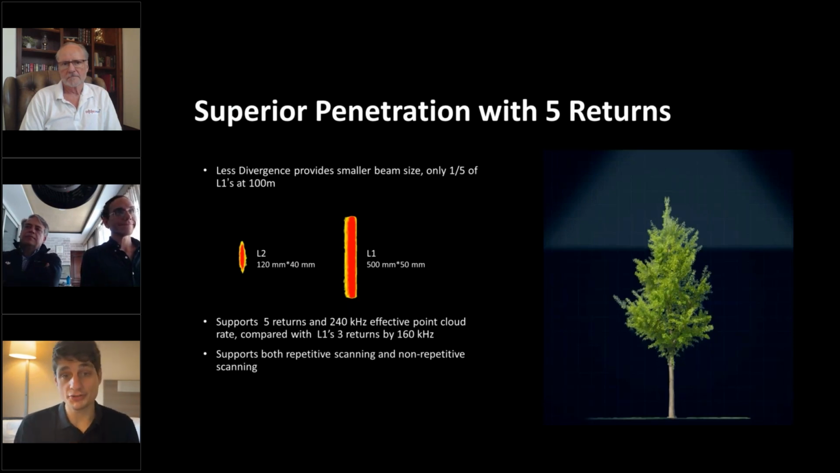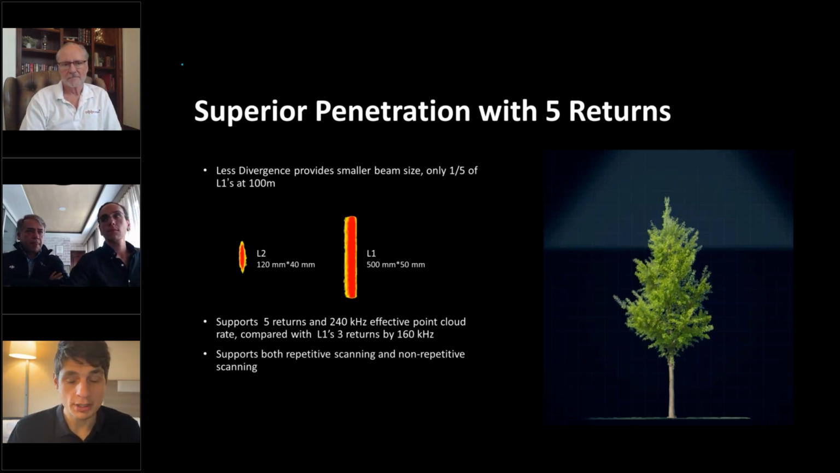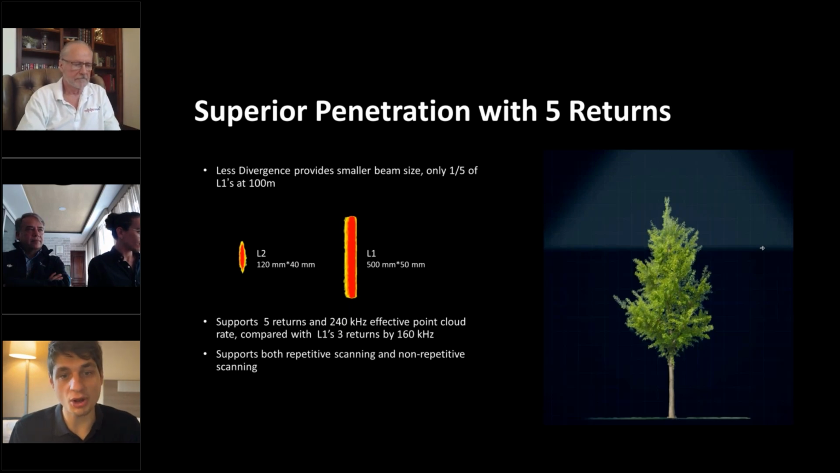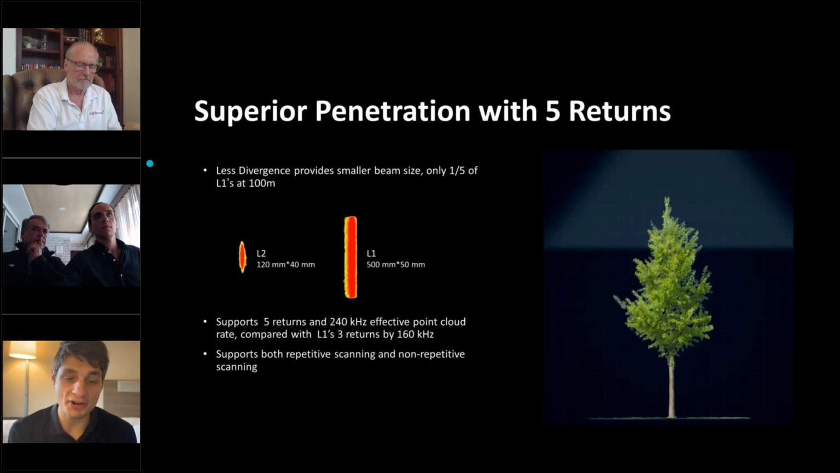So 5 returns versus 3, and having a smaller beam divergence, is definitely going to help in getting points on the ground. When we get into the data analysis side where Diego gets to, you're going to notice, even compared to the L1, the sheer amount of points we're hitting the ground through this very dense canopy in Guatemala. It has given us really dense digital terrain models where we can find even the smallest artifacts that may have been there thousands of years ago, even a hole that's 2 or 3, 4 feet wide. If you get a couple of points down in there with those 5 returns, it's been very beneficial.